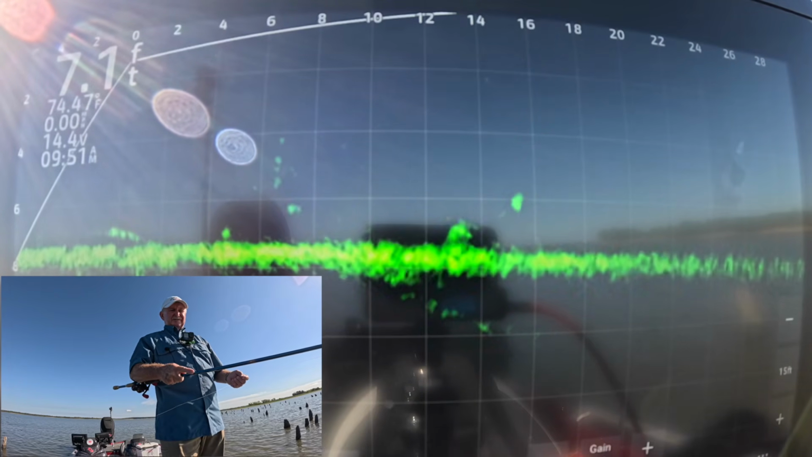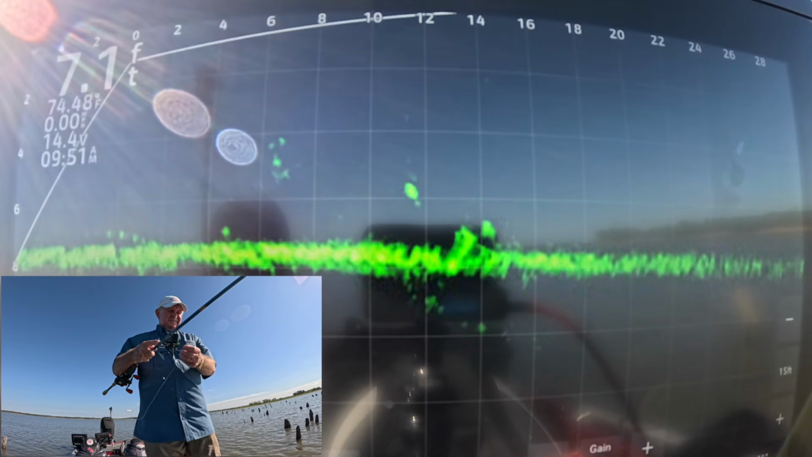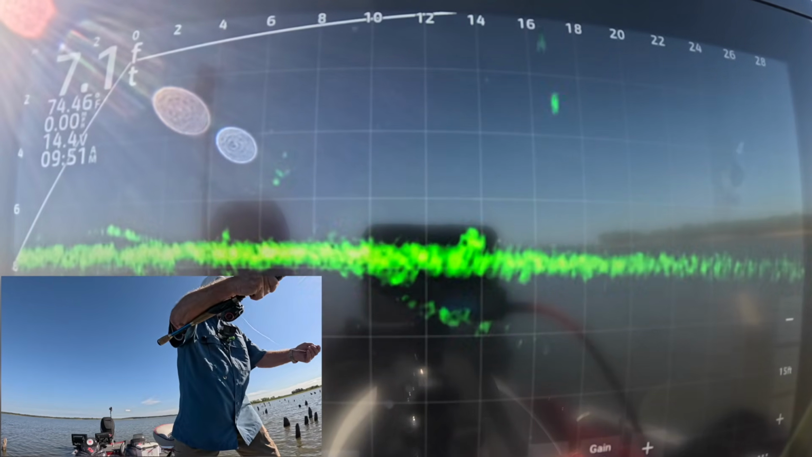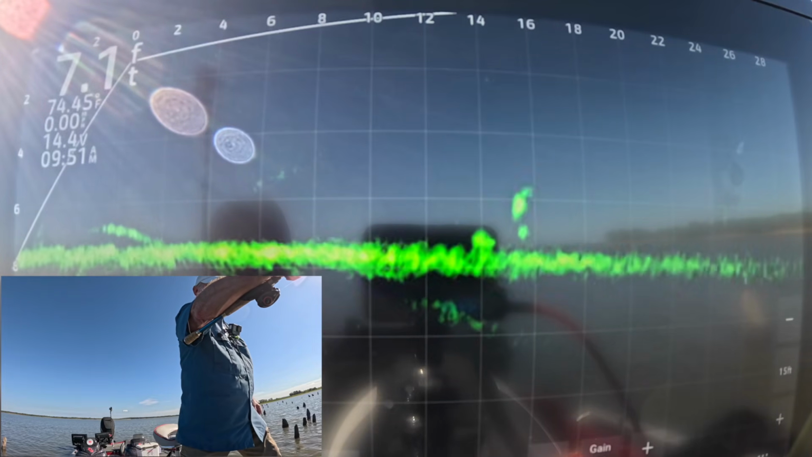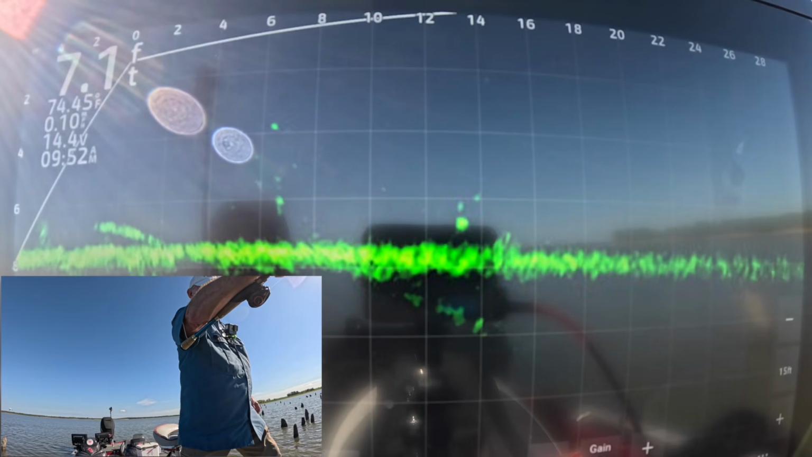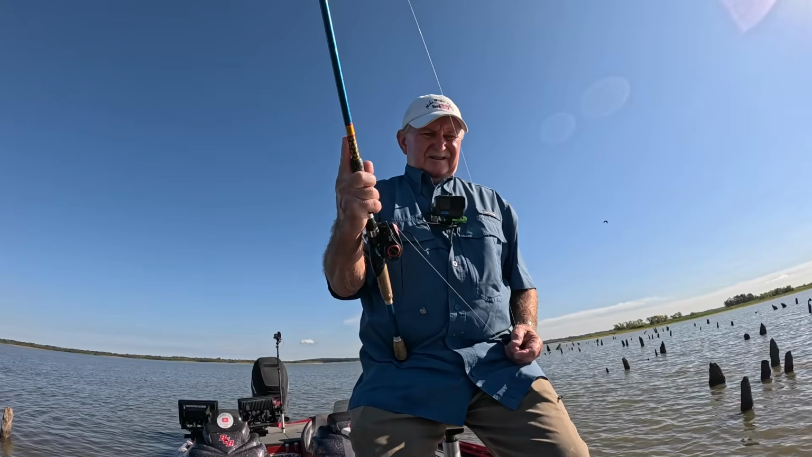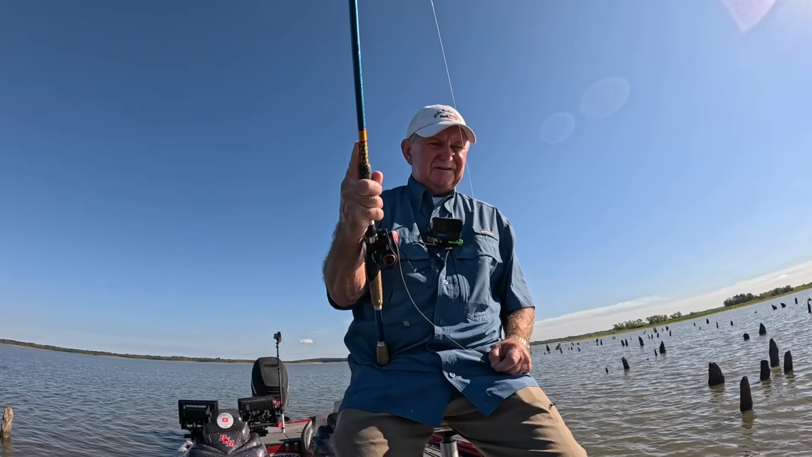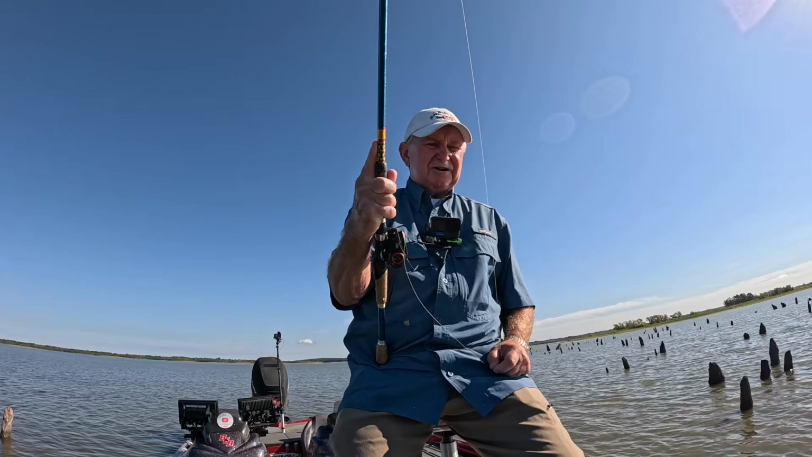Maybe if we do a drive-by, it'll eat it. Nope. Now it's going to be just out of range to just hold the jig on. Come out of that mud. Oh, you dog. Alright. Probably ought to pull the poles up and go after that one. Too lazy. If I was in a tournament, I would.